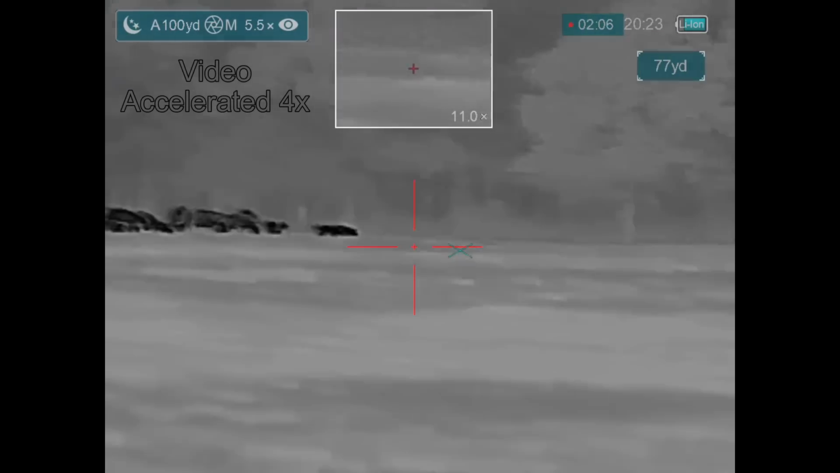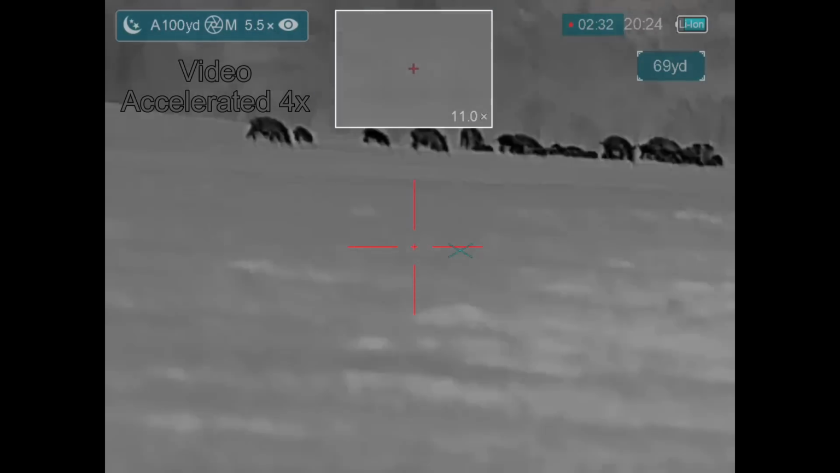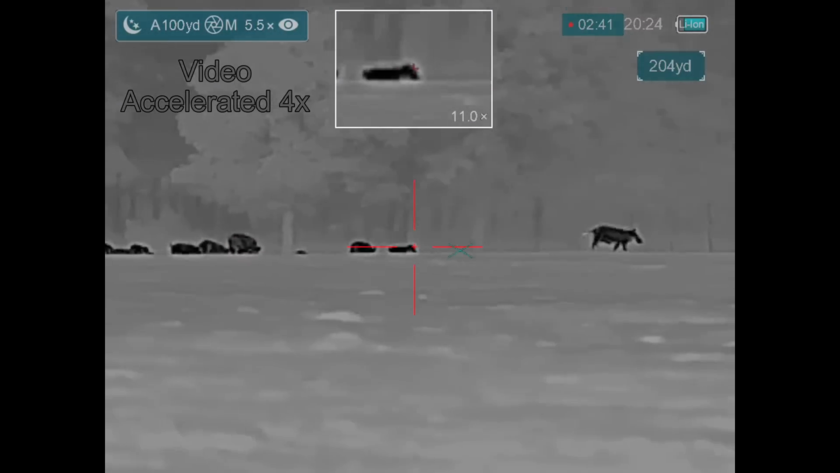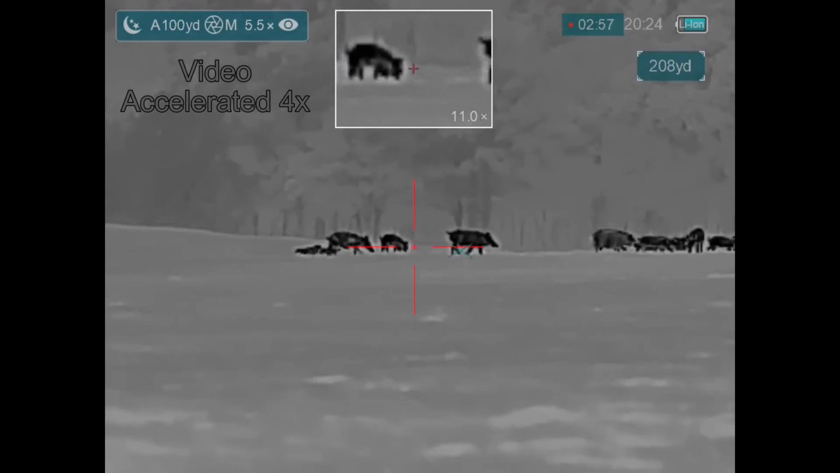But also, it's still light enough that I can spot the hogs with my naked eyes, and I know that hogs have better night vision than I have. And so if I'm walking up on the hogs, they're going to be apt to see me, and I don't want that because then they'll just disappear into the woods behind them, and I won't ever get a shot opportunity.